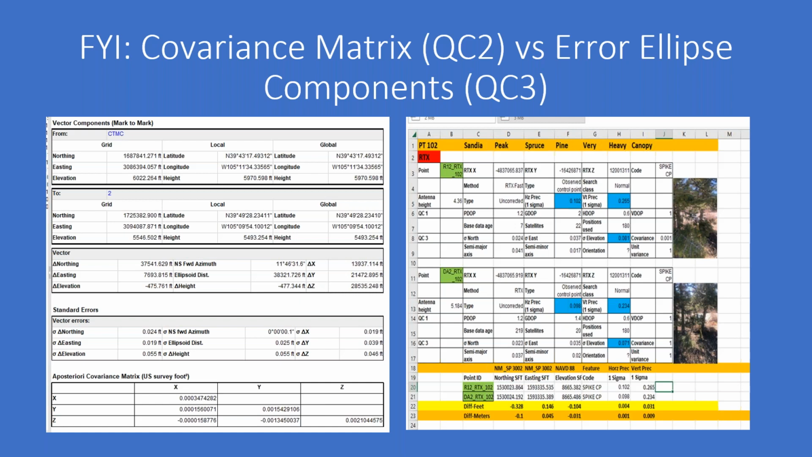It's there, it takes up space. And I'm having a tendency now to log QC3, and I show QC3 there on the right-hand slide. QC3 is our error ellipse components, and also unit variance is Gaussian, random versus normal distribution, doesn't really matter. But I'm trying to work with Trimble to get easier access to this QC3 data, because I think it makes more sense to log it out in the field. But we'll do a webinar on that topic in itself in the future. Next slide.